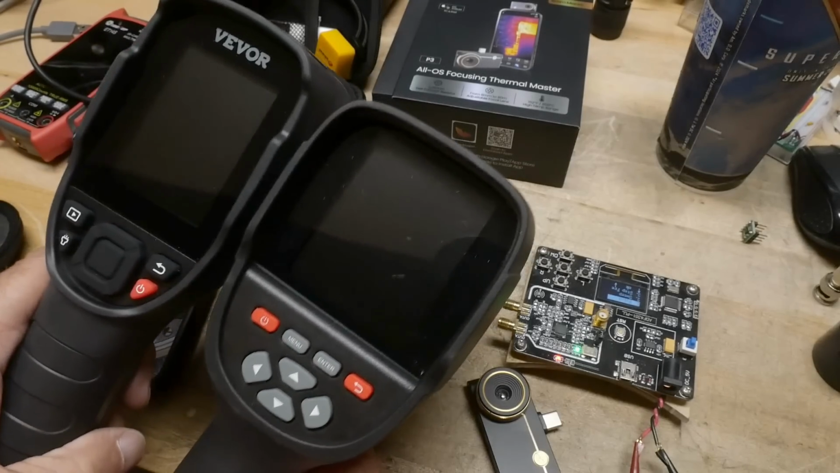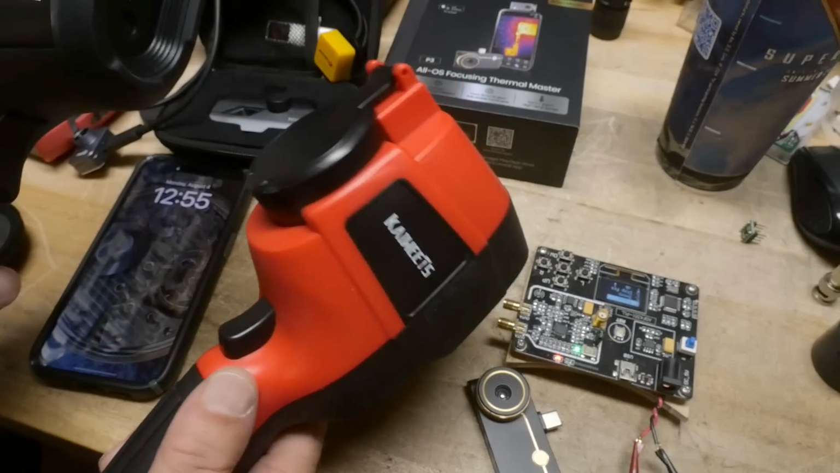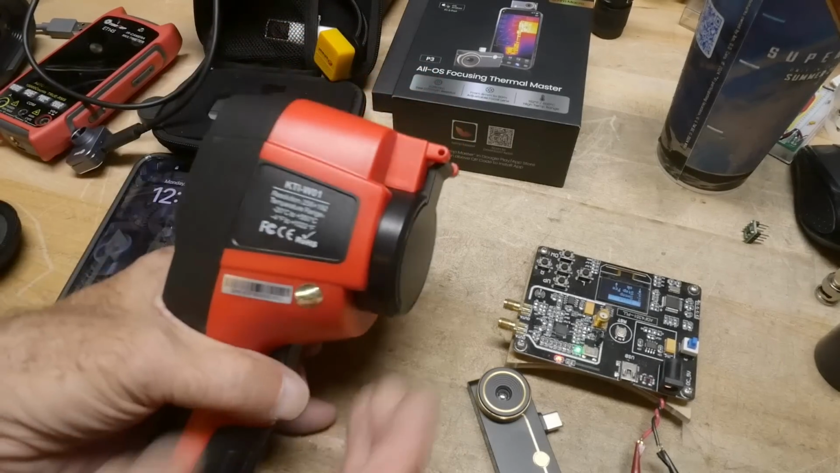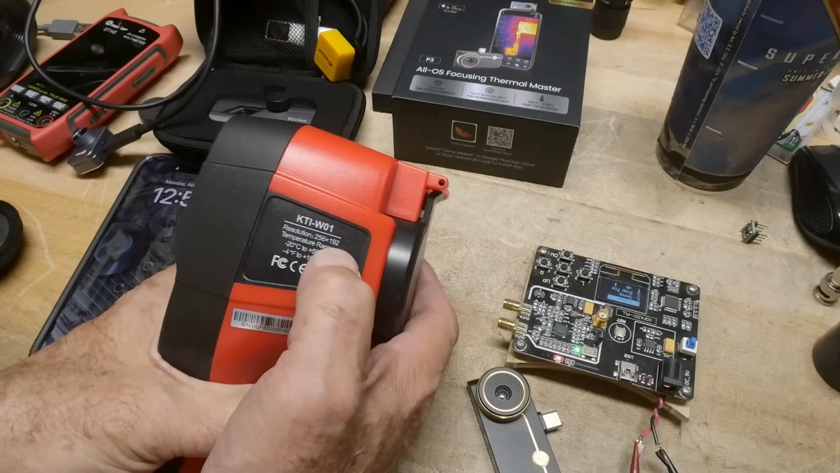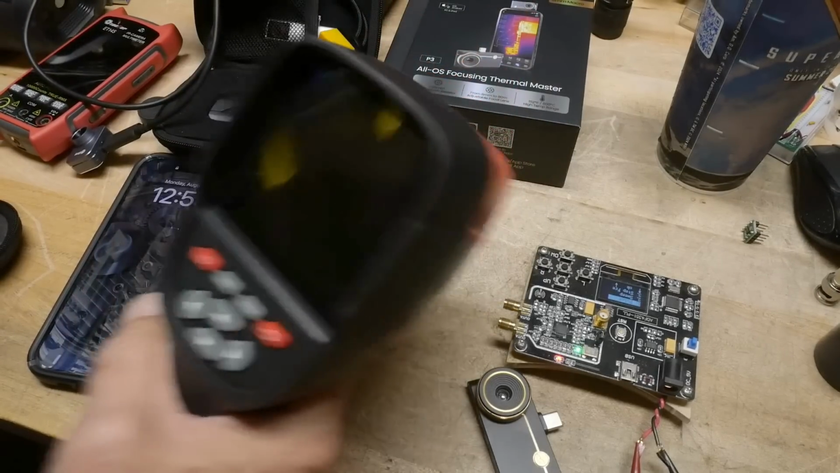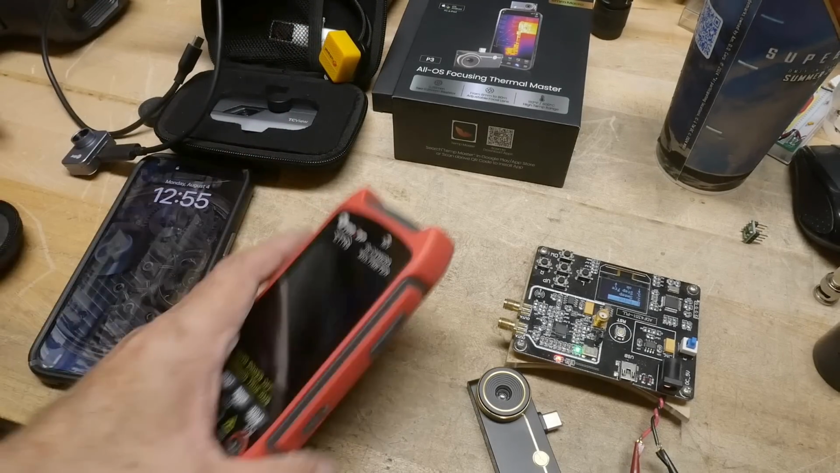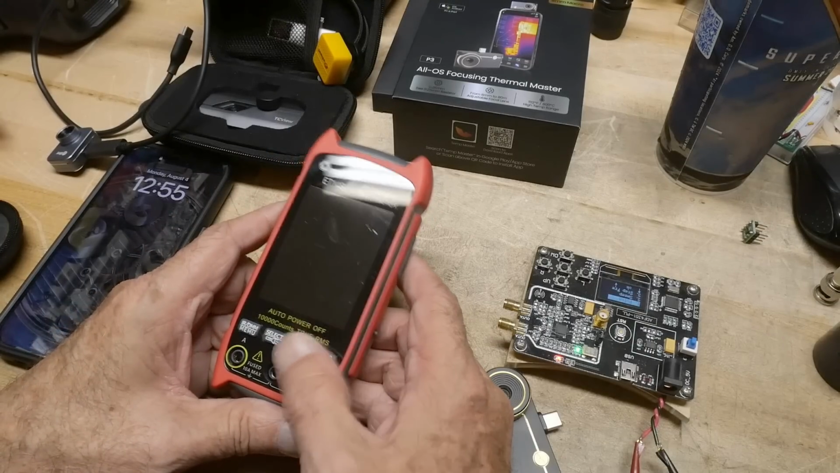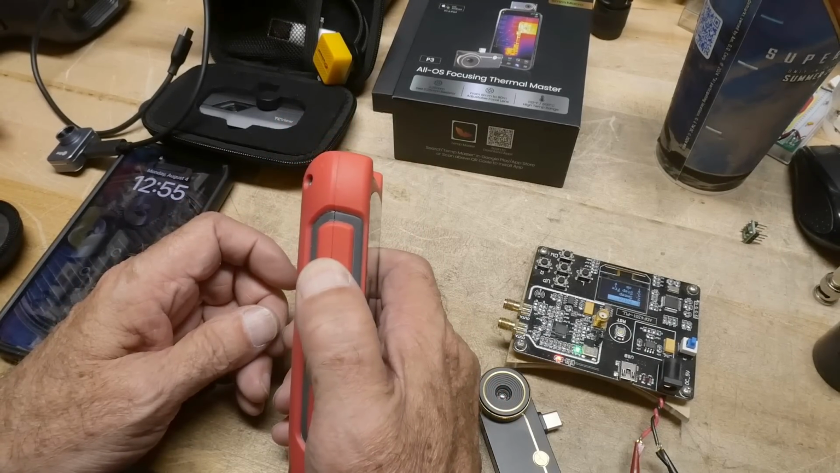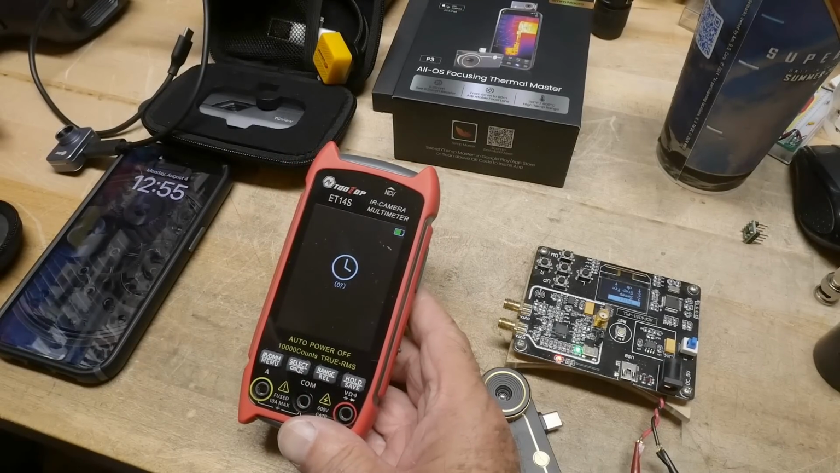You know, different people have different ones, different size LCD panels in the back, different resolutions and stuff. I think this one actually has a good resolution. This one, yeah, this one is 256 by 192. This is a Kaiweets. It's pretty good. And then you can get real cheap ones, like the one that's in this multimeter. This is a 92 by 92 sensor. And so just to give you some idea of what you would see with this.